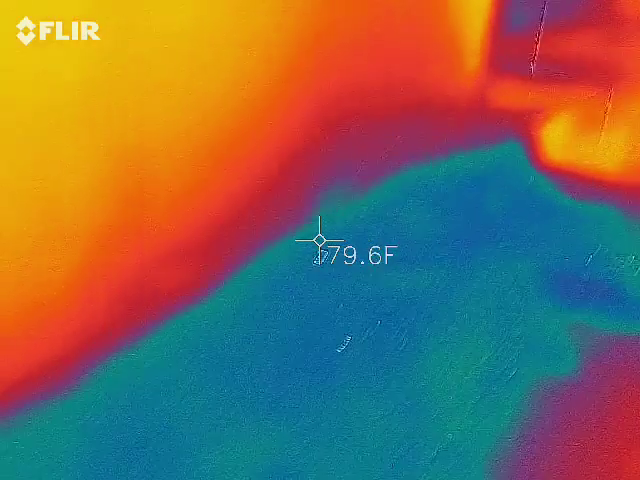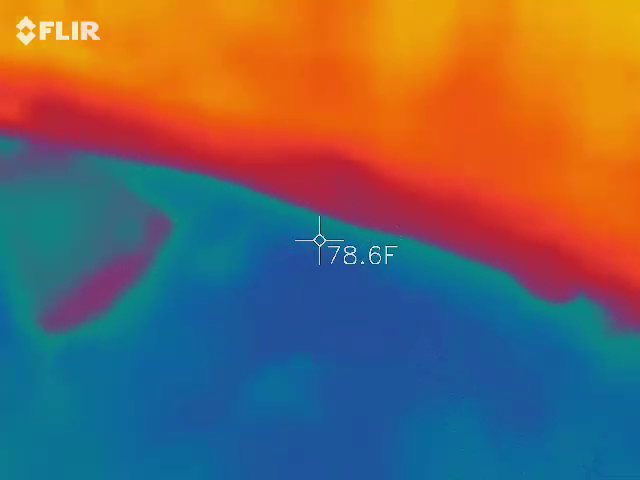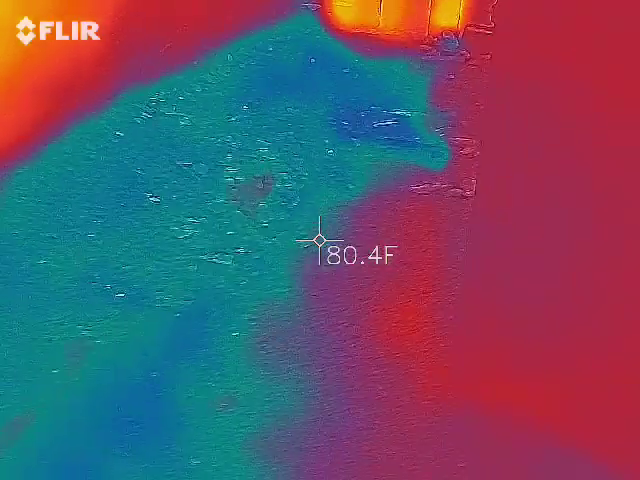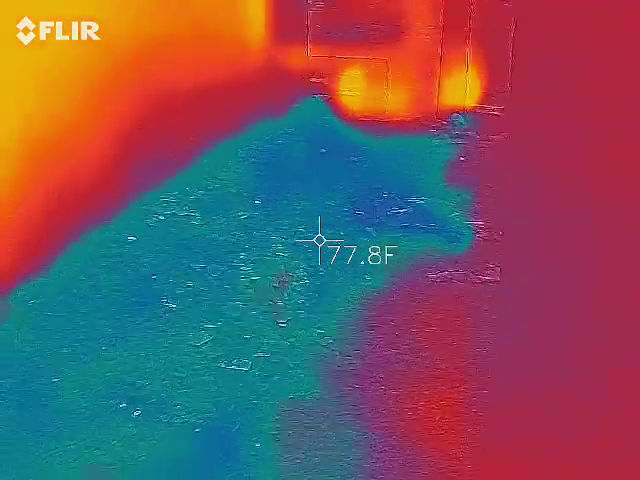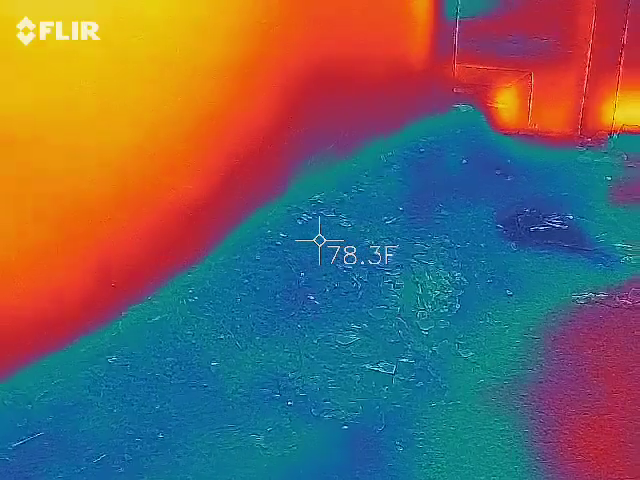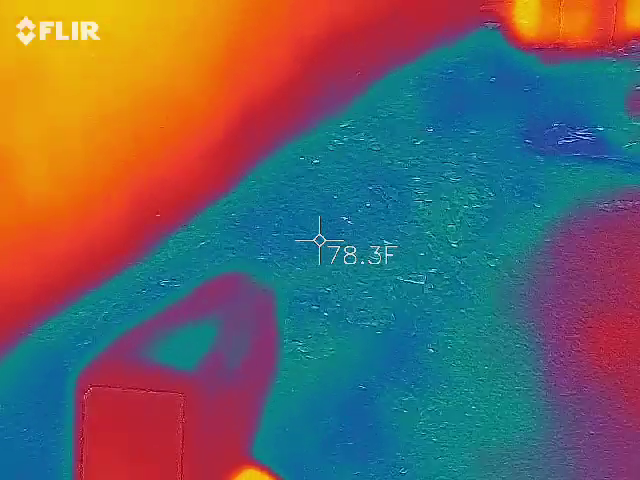It's hotter there. The more I went back, the hotter it got. Yeah. For some reason, right in that spot, that's why I dropped down to 73. I know. That's what I said. It was for a split second. Right here. 73.4. Where you are. There, there's my laser right there. 73.2.